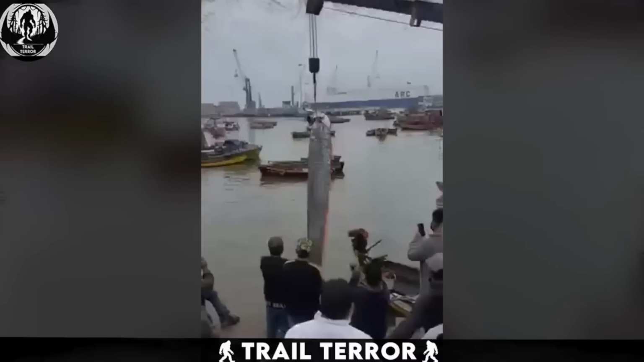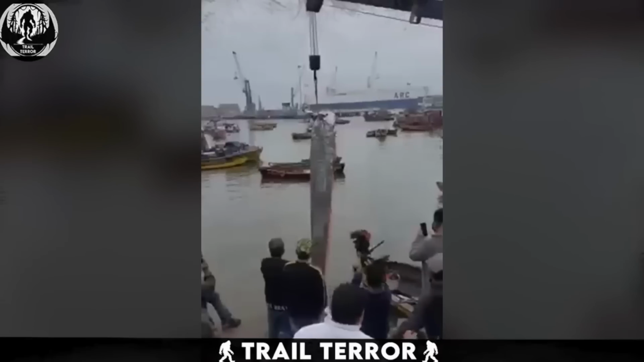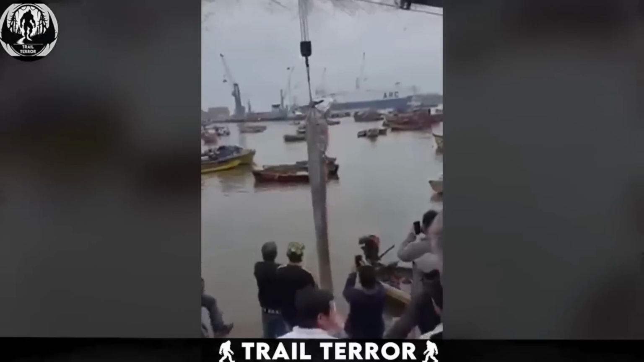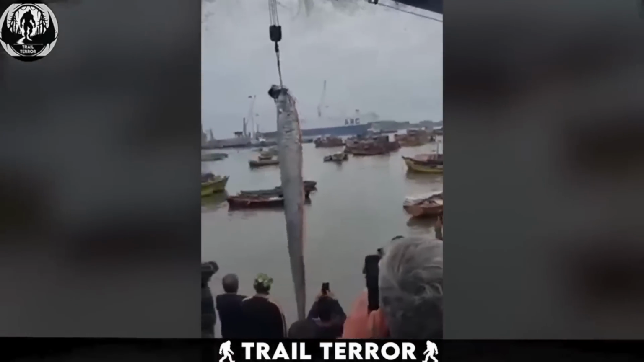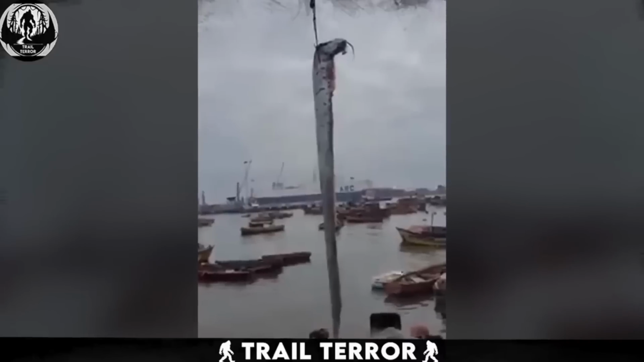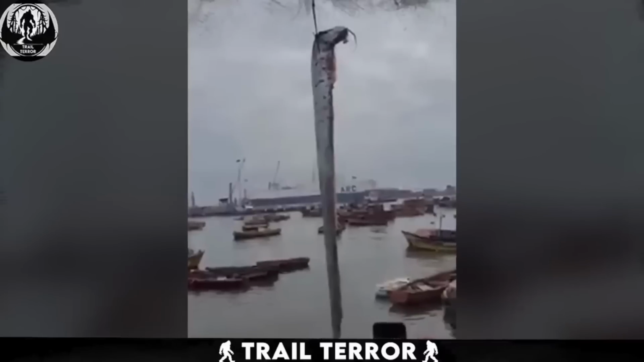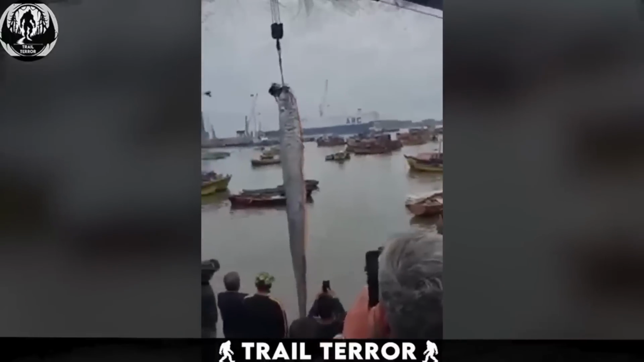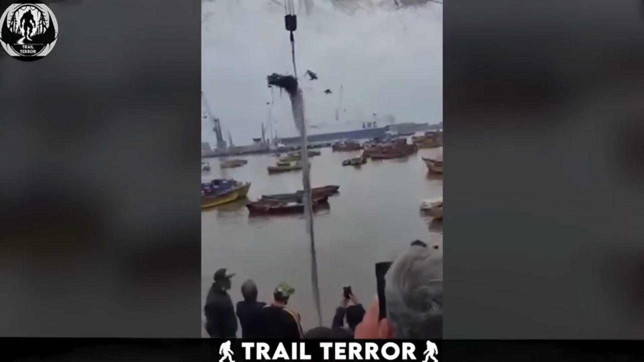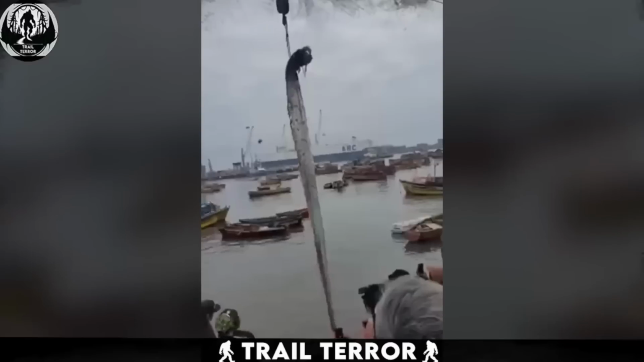Nature has its own way of sending us warnings about potential threats. And this clip circulating on the internet is a prime example. Locals in Taiwan have nicknamed this creature the earthquake fish because of its appearance just before earthquakes. As you can see in the video, this fish is no ordinary catch.